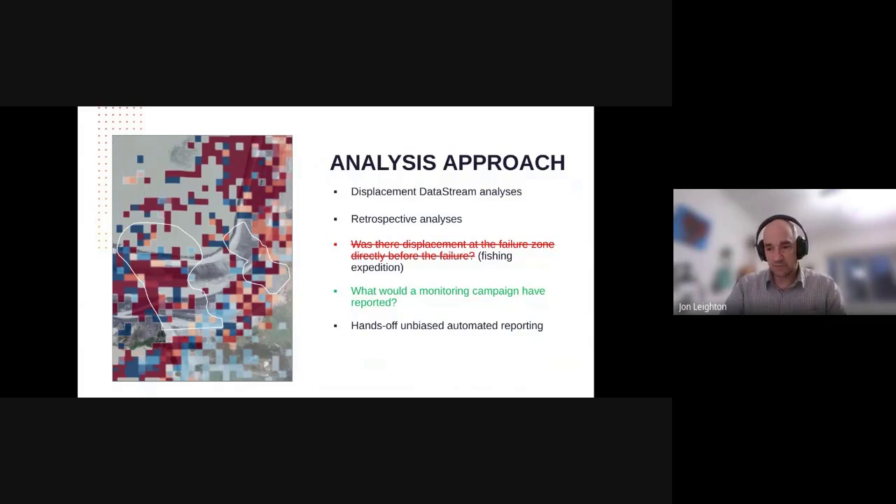And that's a tougher thing to do retrospectively, but one of the advantages we have with Displacement DataStream is our automated engine. We can feed it data and make no changes whatsoever, and just receive these automated reports with displacement in them and know that they are exactly the same reports that a geotech would have received.